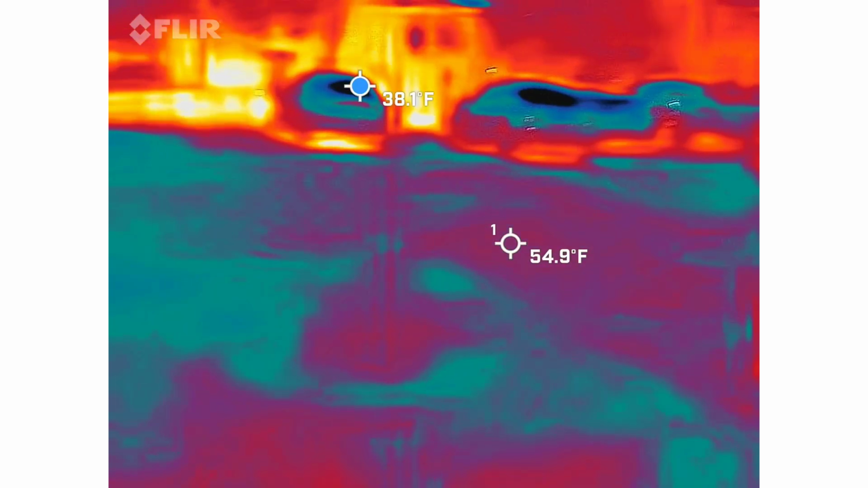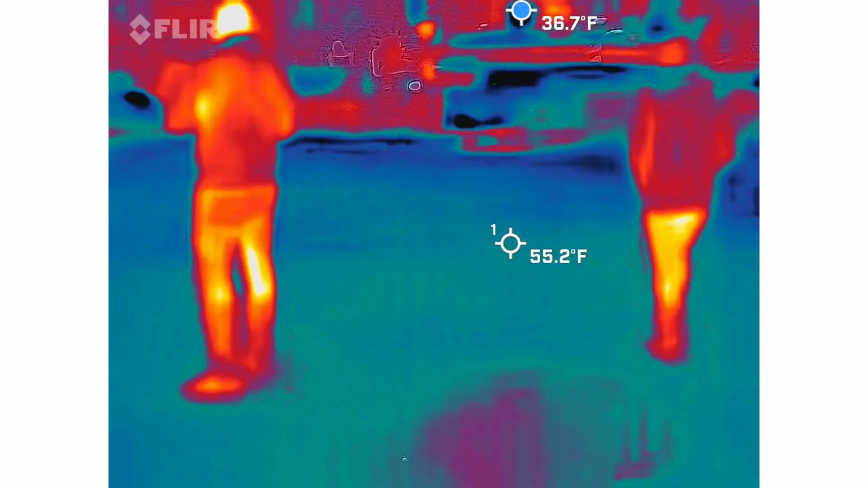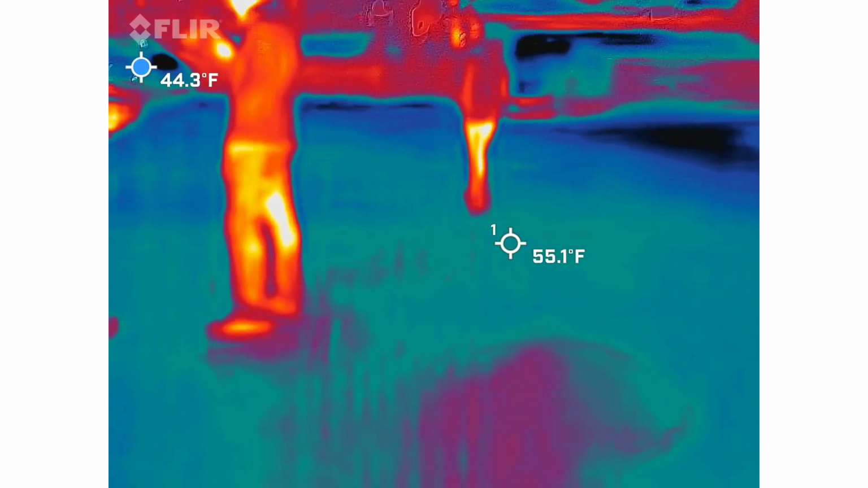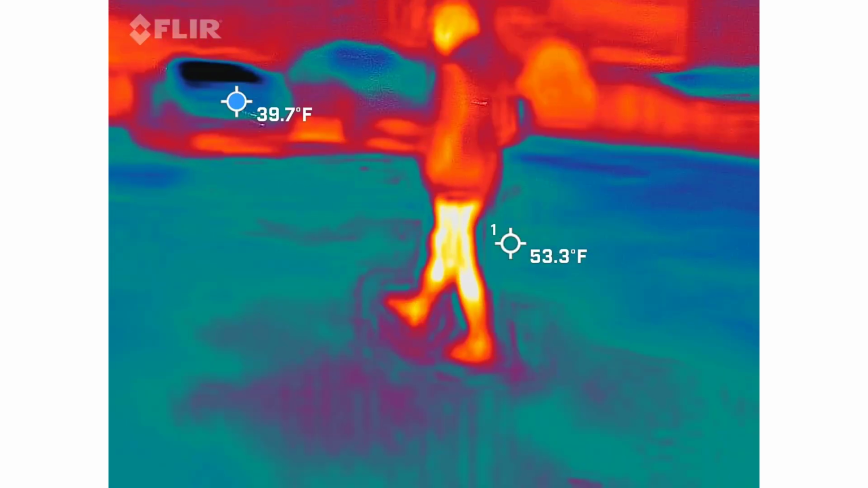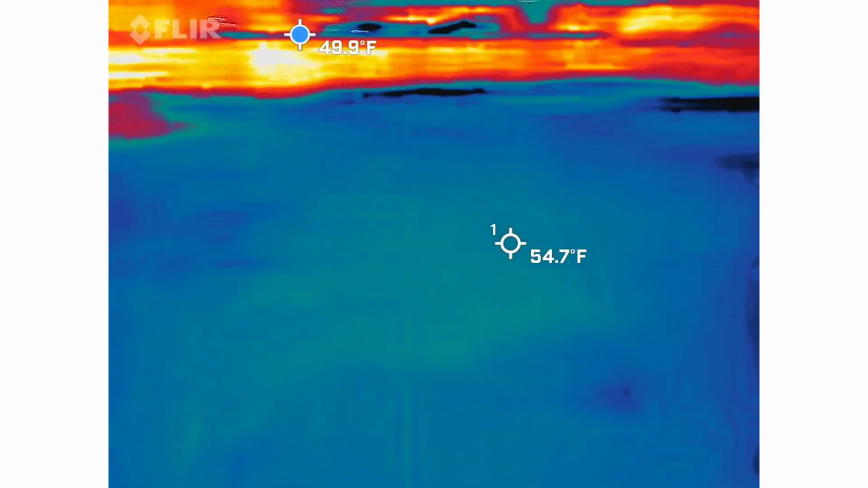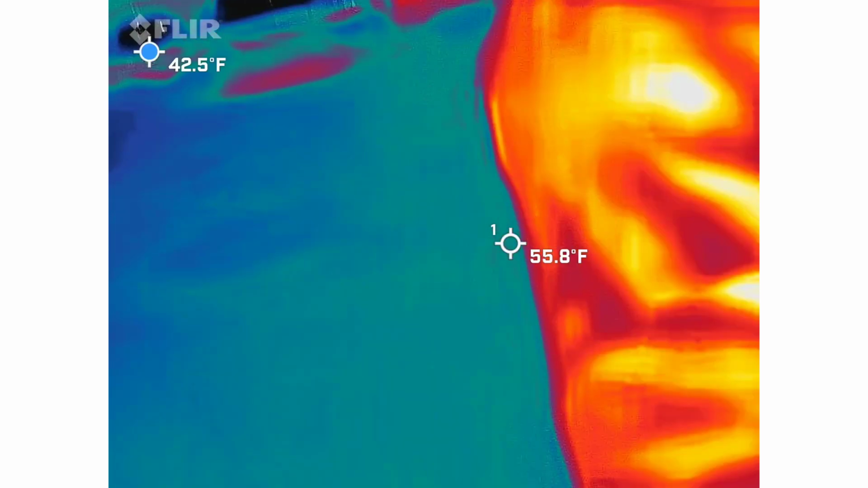An average spike for this location is about 18 to 20. Any other colors? Nope. You want to trade machines? Sure. Okay. I know you like data.